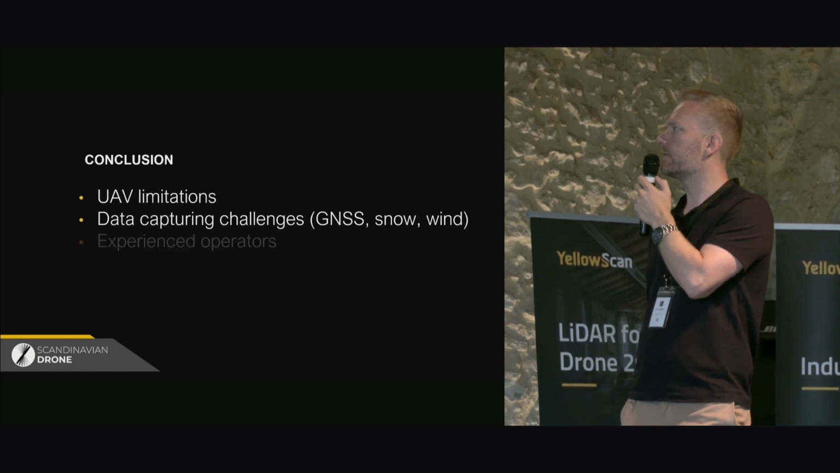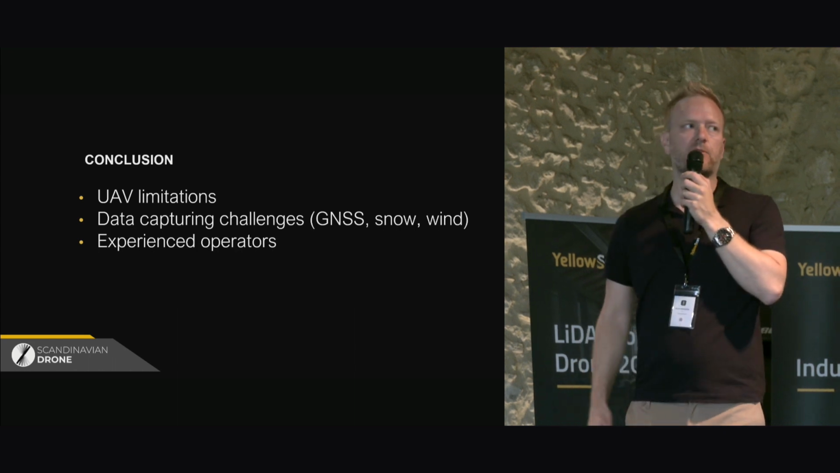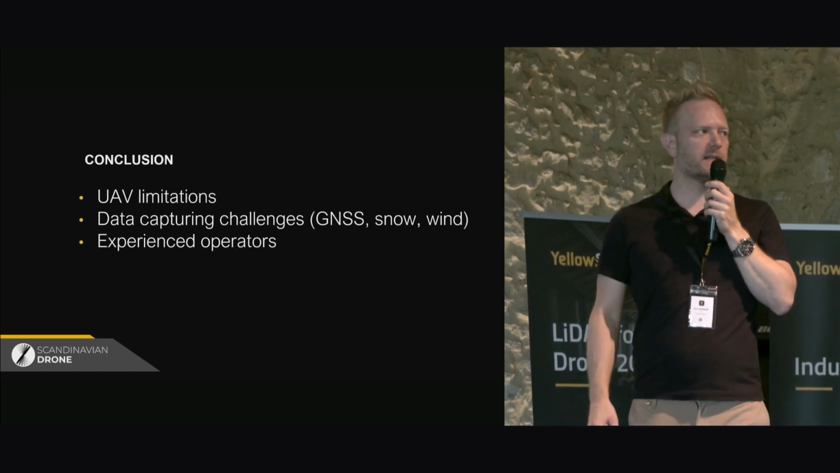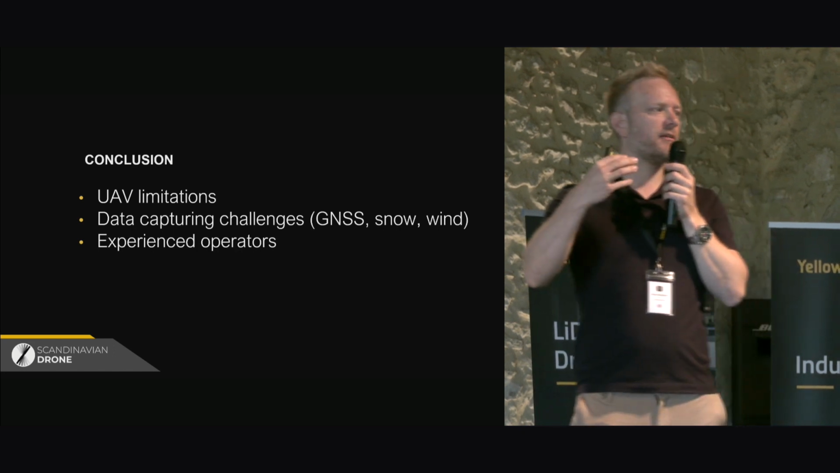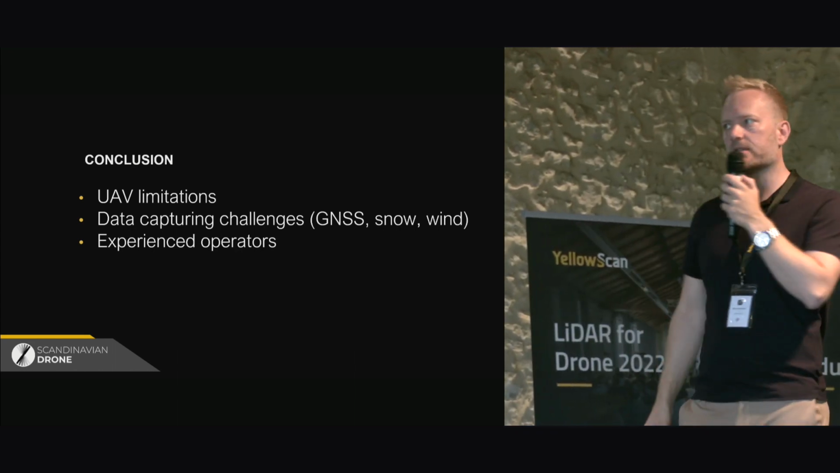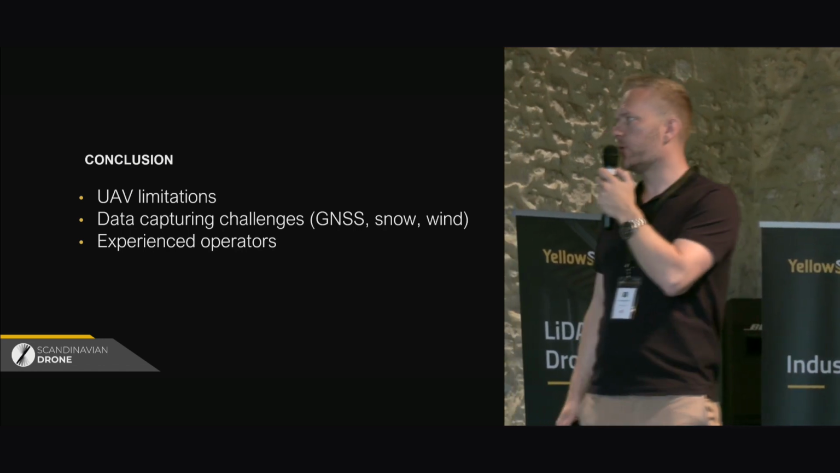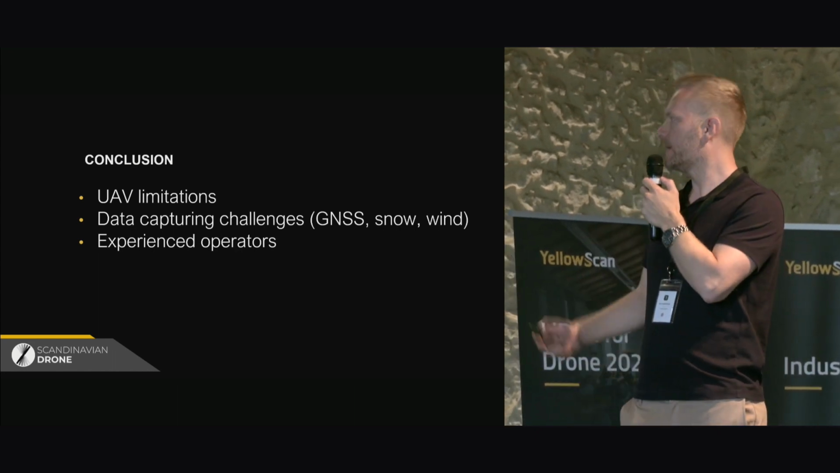And then maybe one of the most important things is to actually have experienced operators. If you go up there and you're used to flying over flat fields and not really used to the harsh conditions, it's a little bit scary, to be honest, sending up equipment high up there and beyond line of sight. So I would say you need to have really experienced operators doing these tasks, both in terms of operating the systems and knowing regulations and so on, of course.